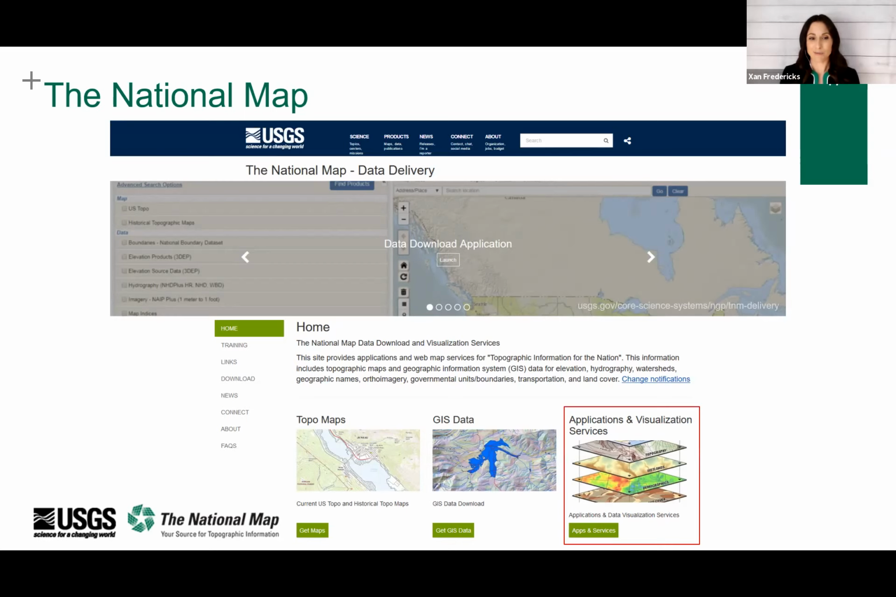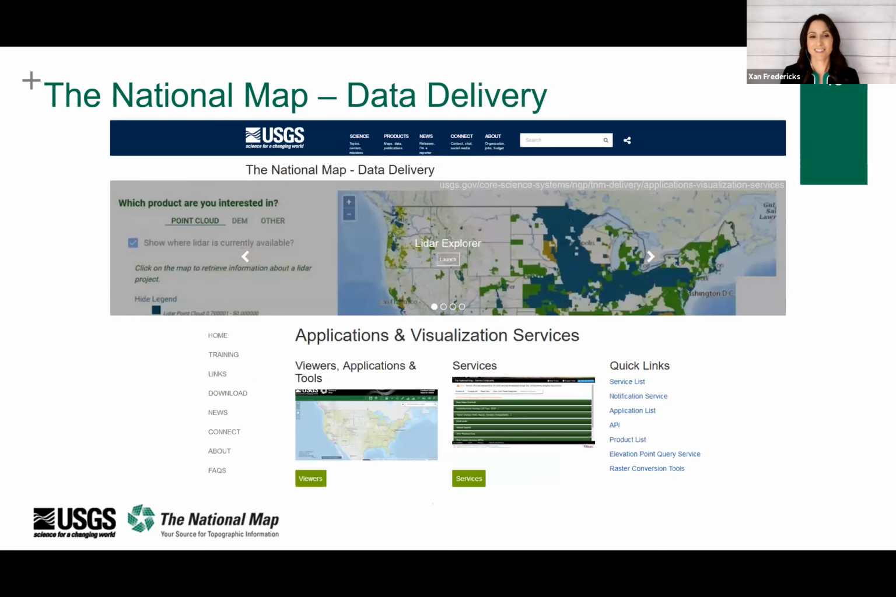So if I click on the apps and services, which is the lower right green button, I can access links to training videos on how to use the National Map products and services, help pages that encourage you to integrate any and all of the map services offered through the National Map within your own mapping applications. From this page, we can also access different viewers and services, APIs, product lists, elevation point query services, even raster conversion tools.